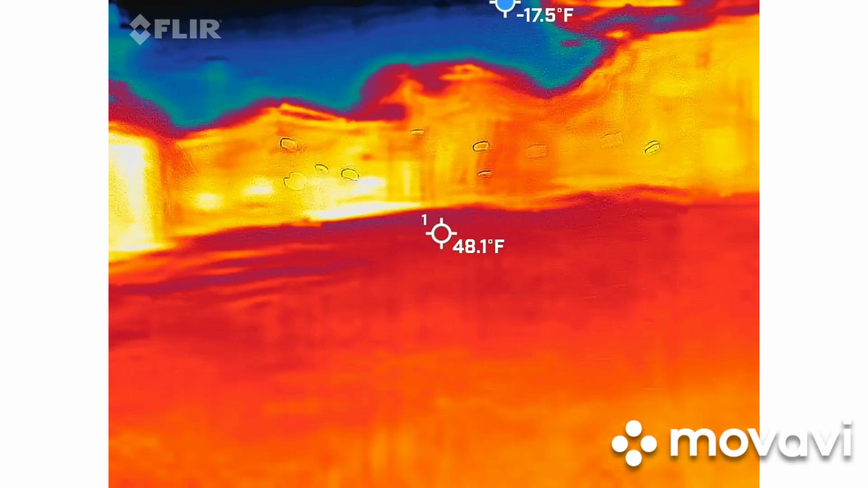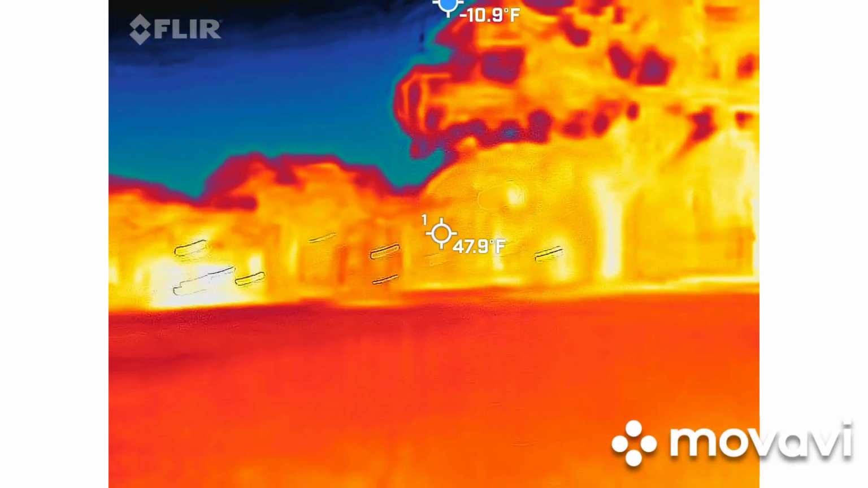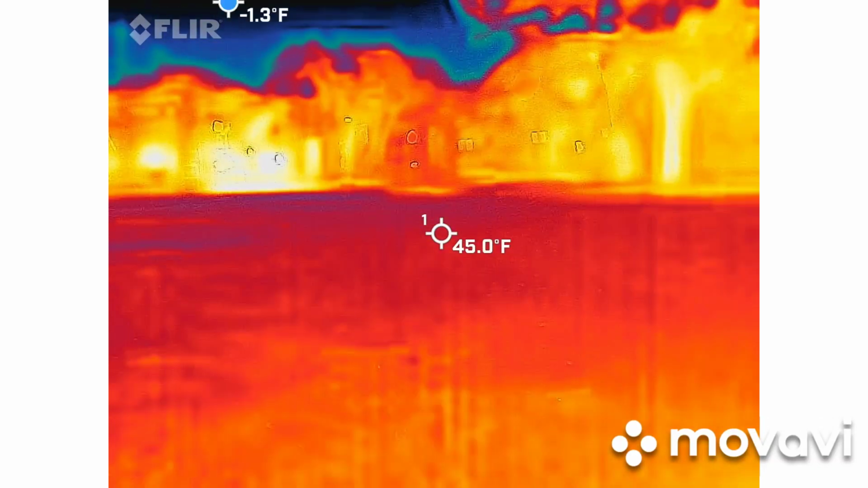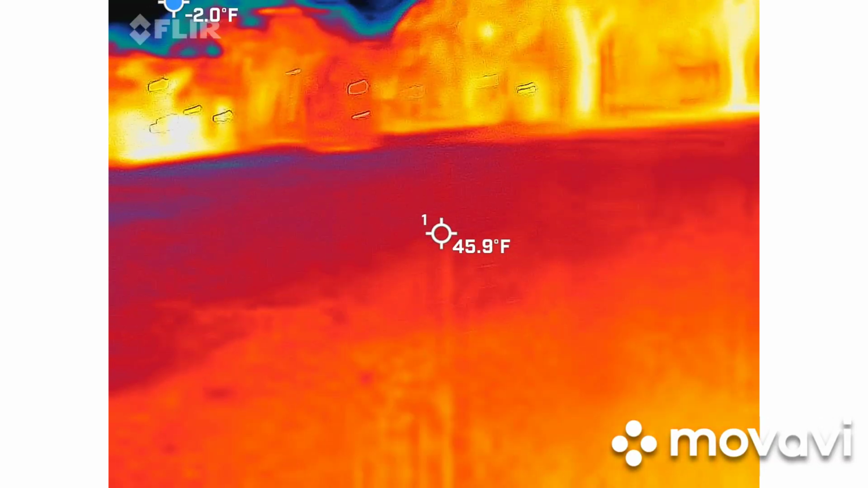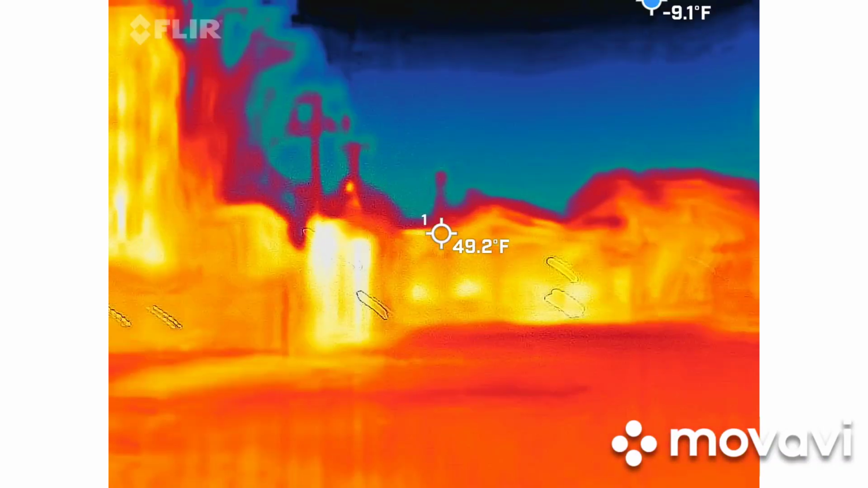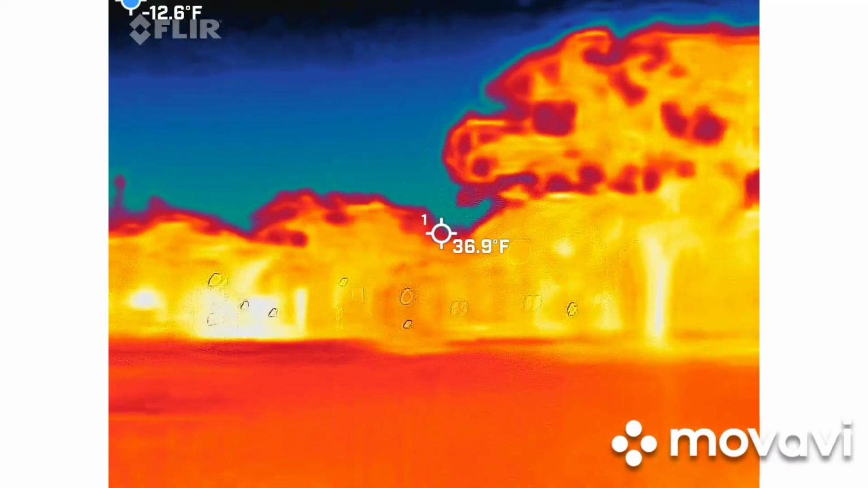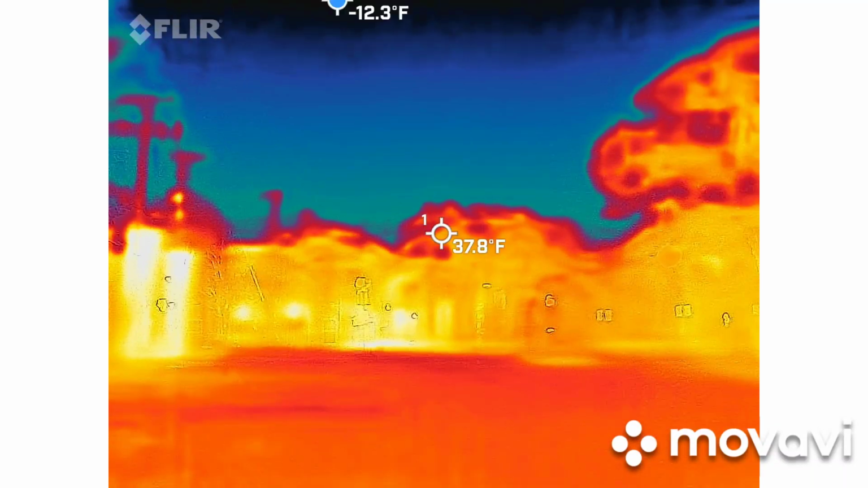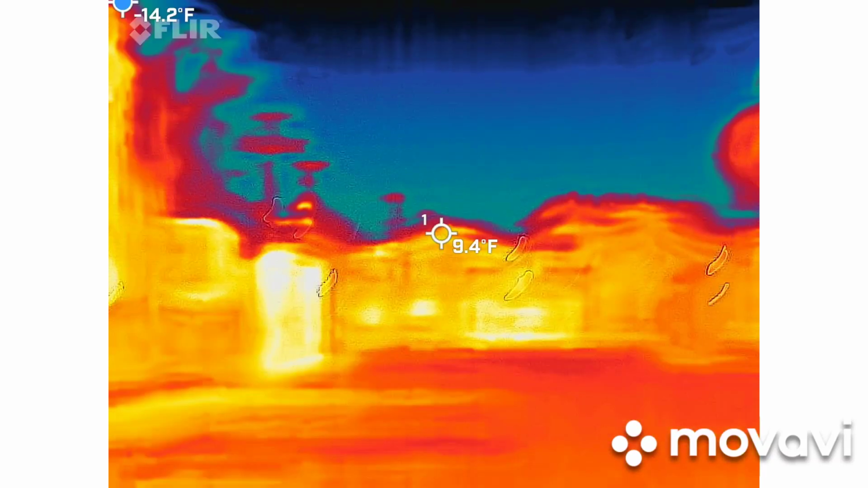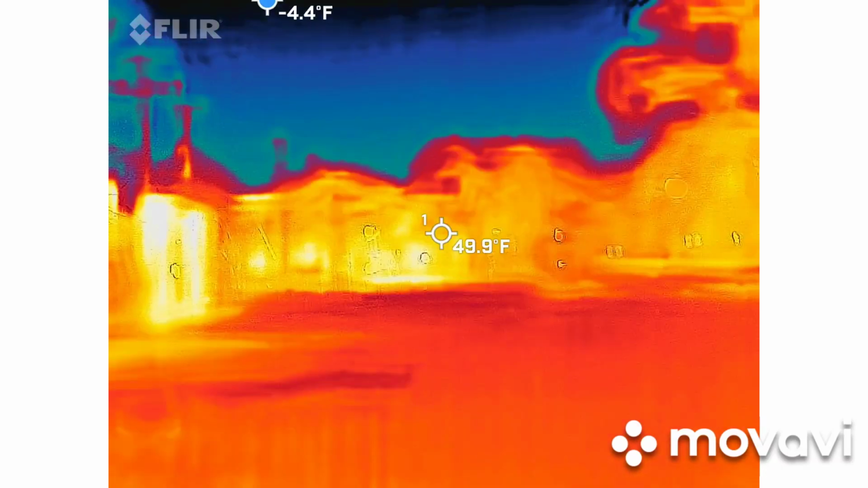Did you show the picture of Bonnie? No. Have you not been paying attention? I haven't. I've been paying attention to my little words right here, and annoying you every time it goes off. Yes, the sky is cold. I know that. Yeah. Yes, the sky. I thought those were crosses.